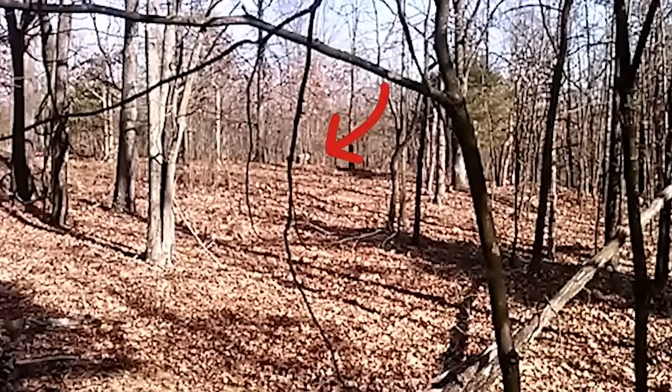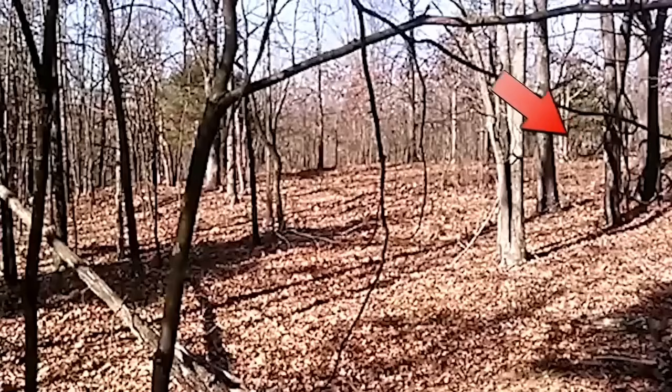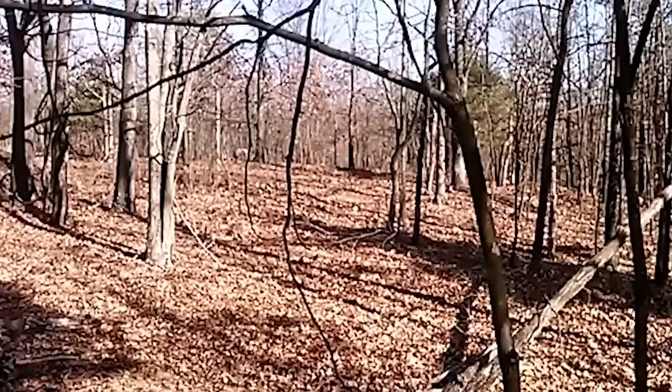However, the way it stopped and looked around didn't match any animal's traits. Since the footage was recorded from a distance, it's hard to say exactly what the creature could be, but many are speculating it to be the horrific urban legend, the Rake.